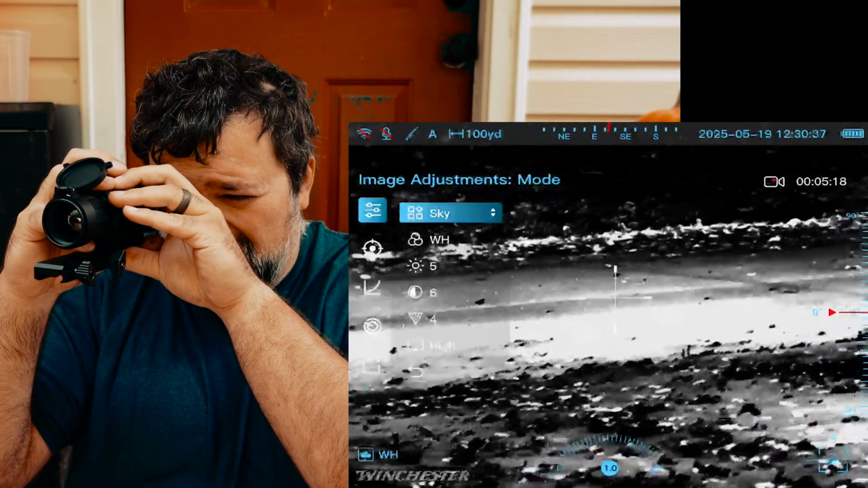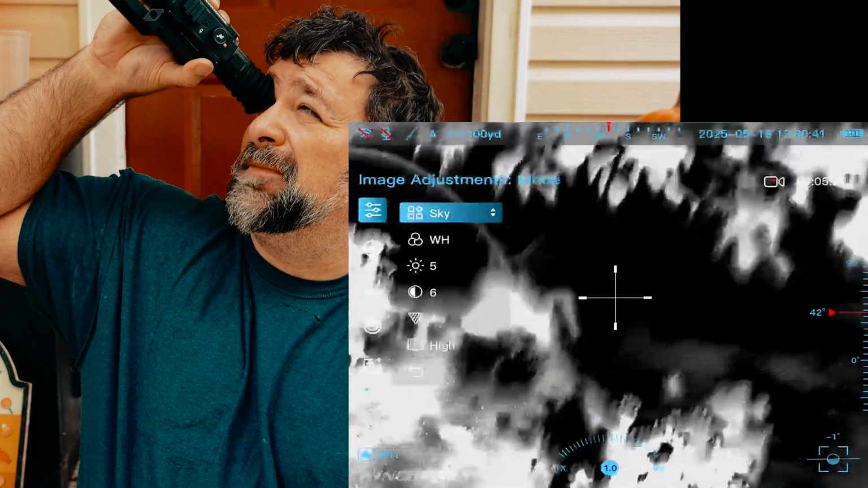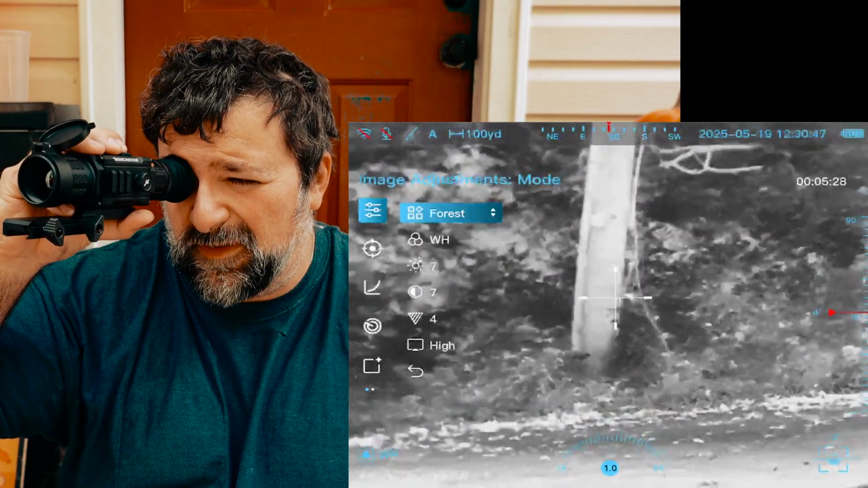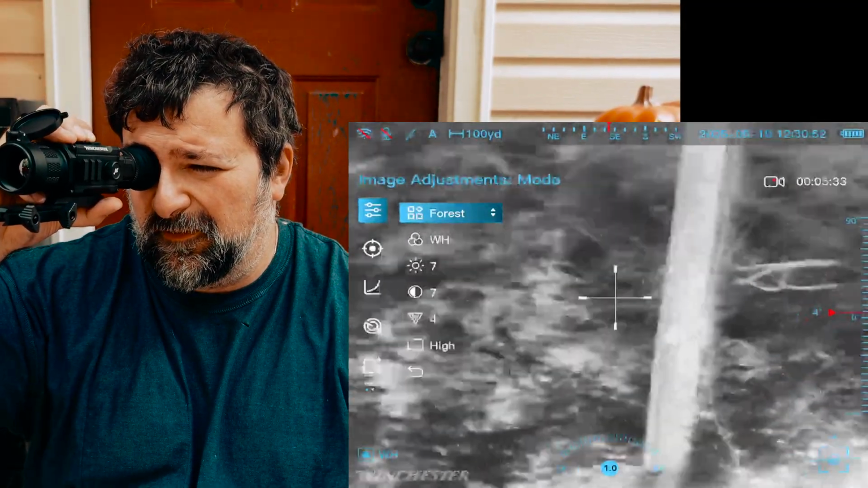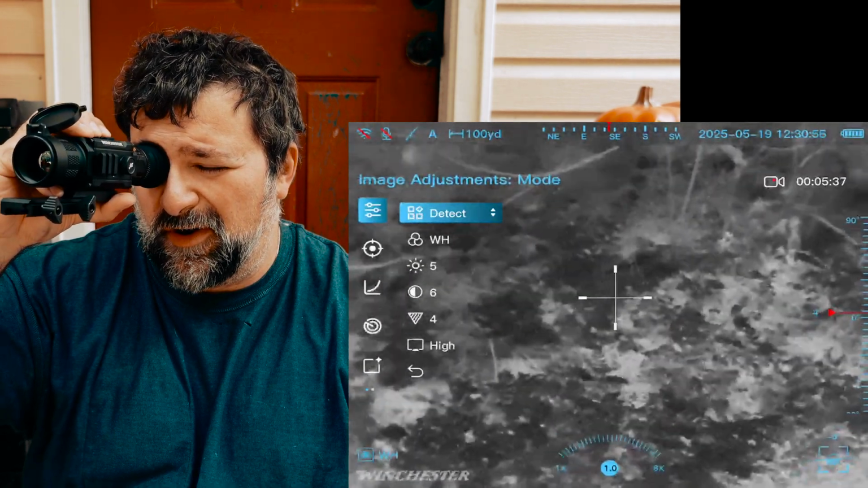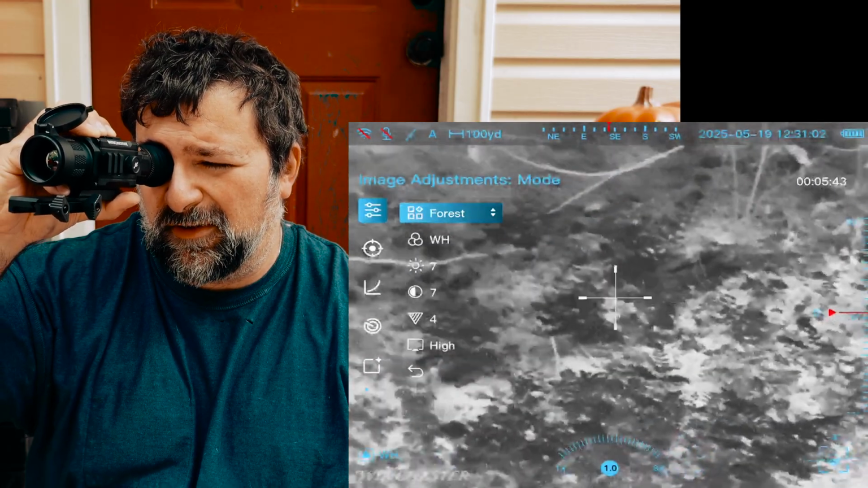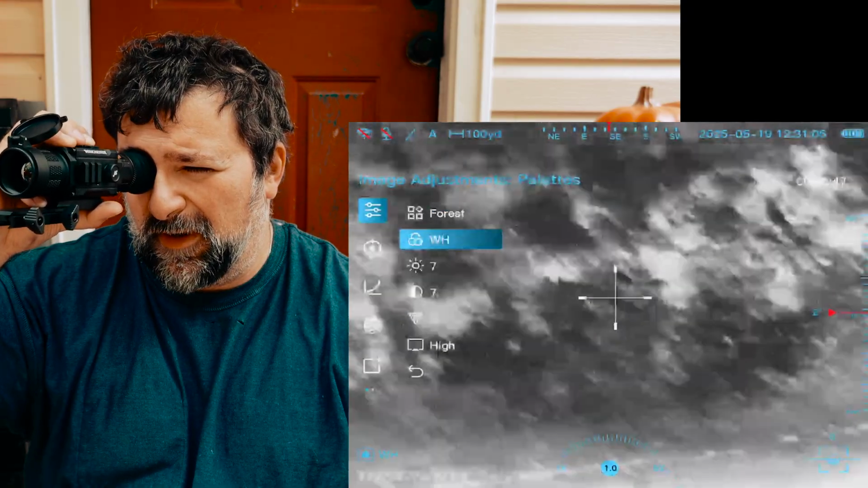Now you've also got this mode called Sky, which I imagine if you're looking up at the sky, it'll probably help you with that. You've got, again, my favorite, because I live in the wilderness and I shoot in the wilderness, forest. Helps differentiate the leaves and the foliage. So for example, if you look at normal here, it's kind of like those dark spots in the forest. It's kind of hard to make out anything. Forest mode kind of brightens it up and clarifies it a little bit better. So that's kind of been the mode I've stuck with.